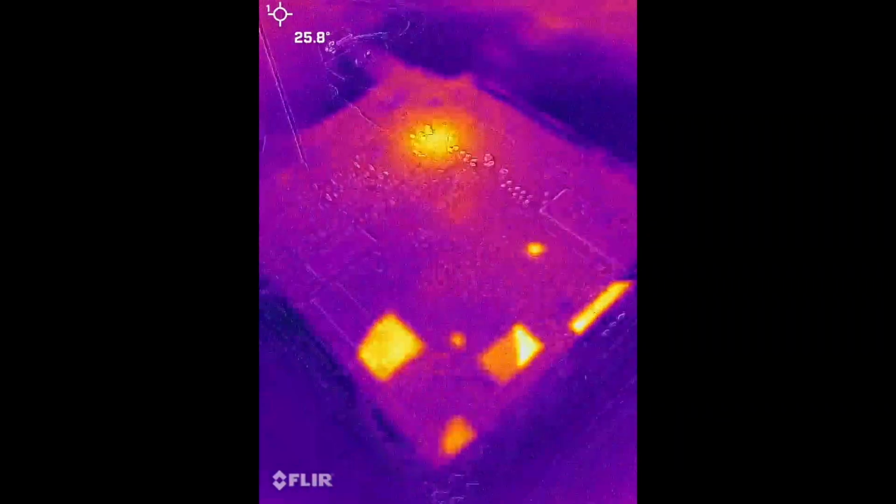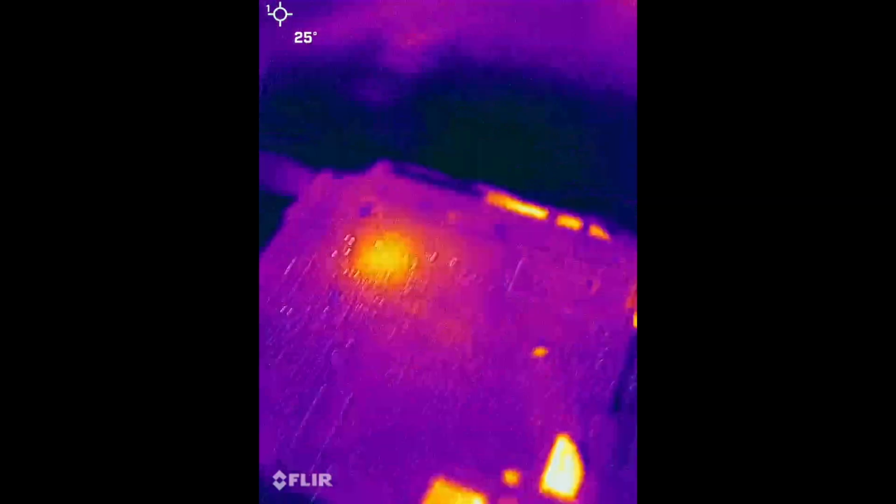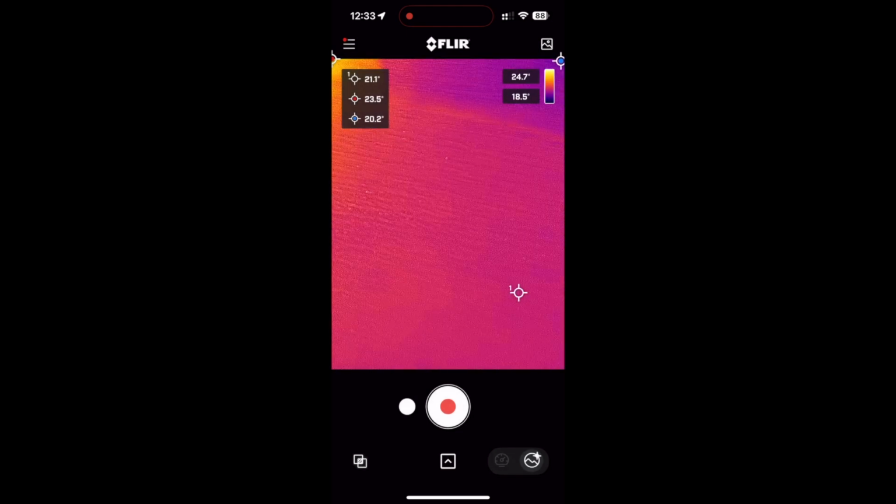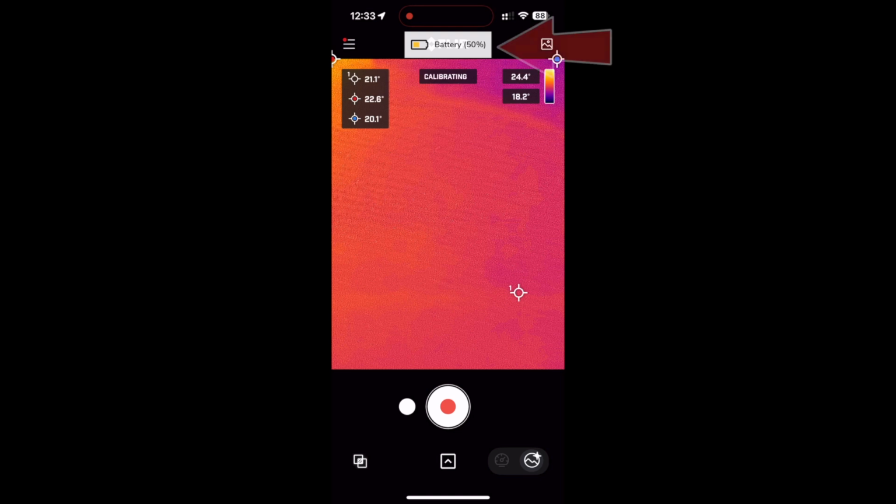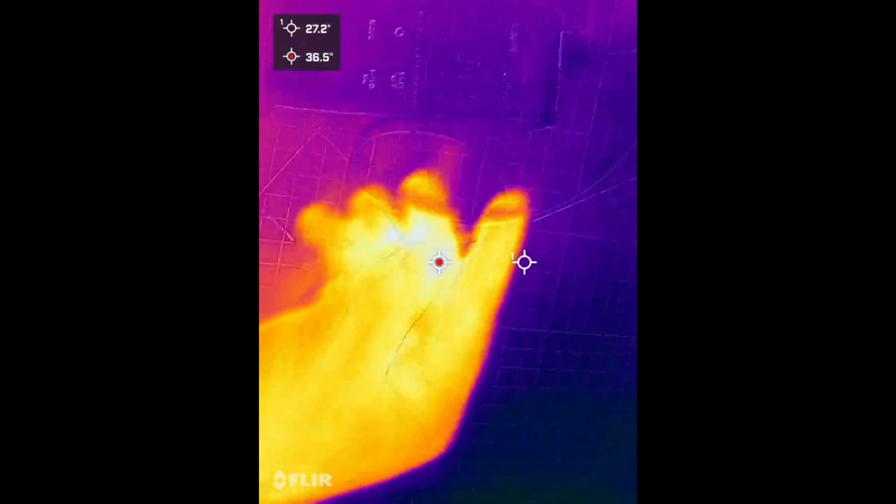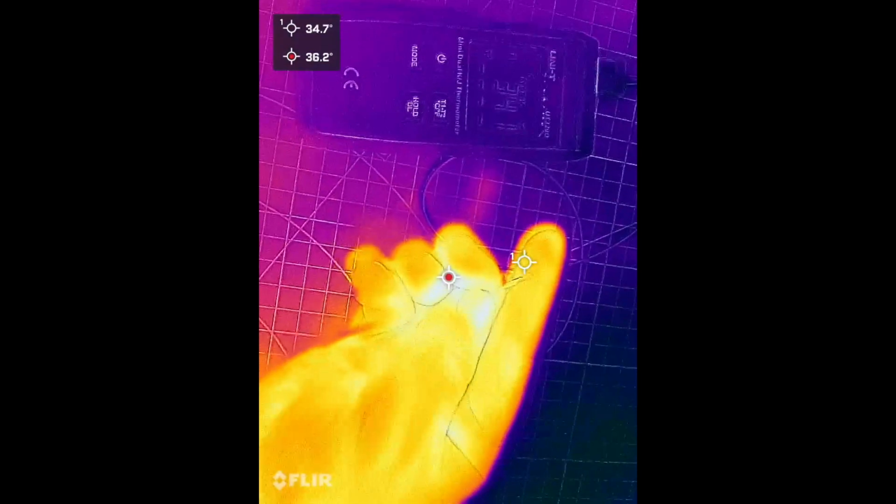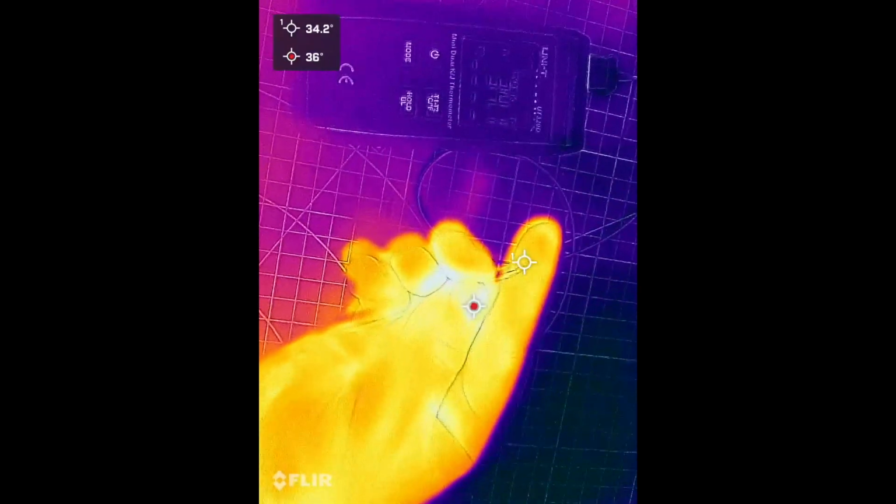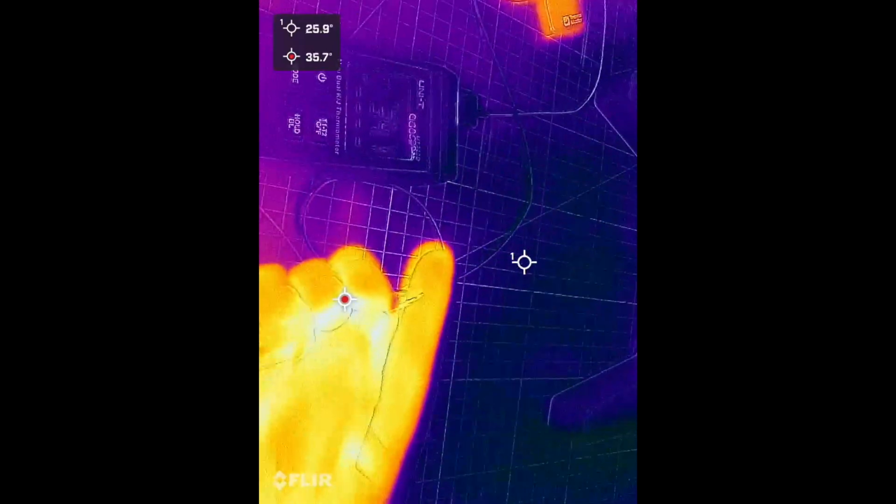Now onto FLIR. It has lower resolution and frame rate. It requires microphone permission to record. I have no idea why. When it's disconnected and turned off, the battery still drains, so if you need to use it urgently, you may not be able to. It can take up to 40 seconds to connect the camera, sometimes even longer. It can record in portrait and landscape mode, but it's inconsistent. In one of the videos I was showing, it was for some reason stuck in portrait mode even though the phone was horizontal.